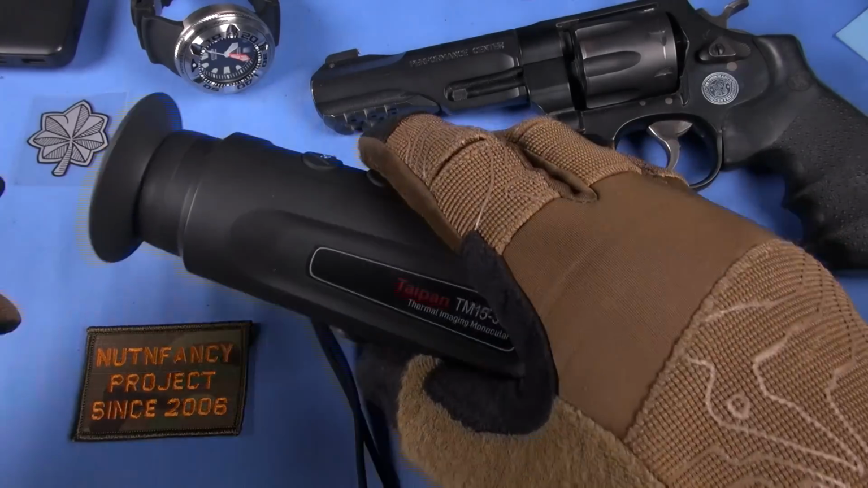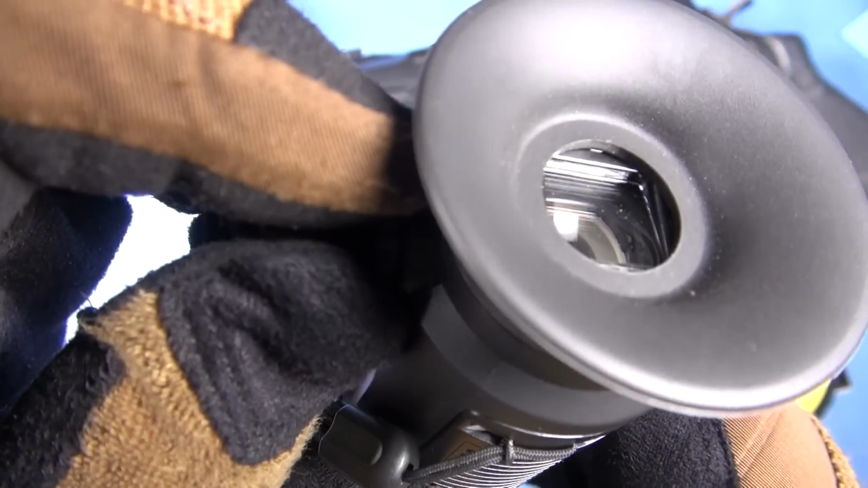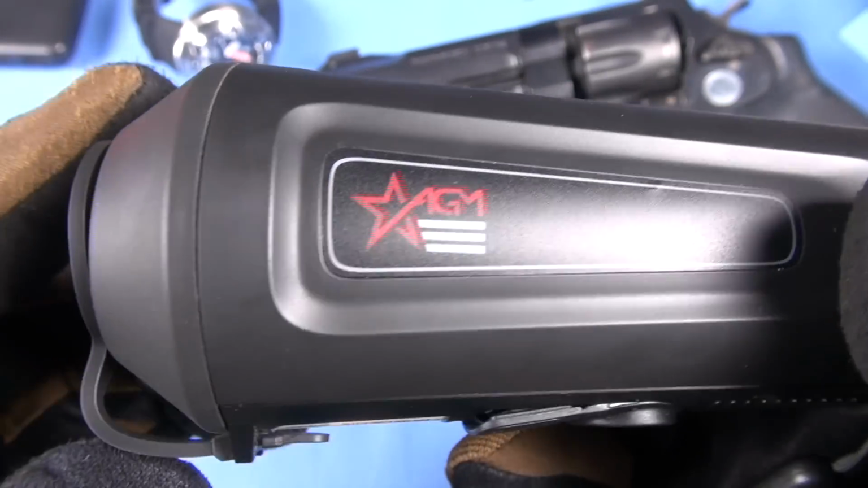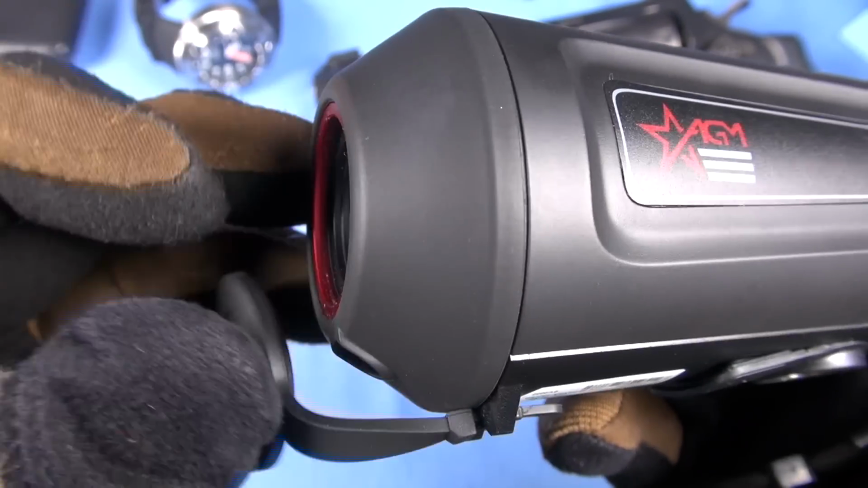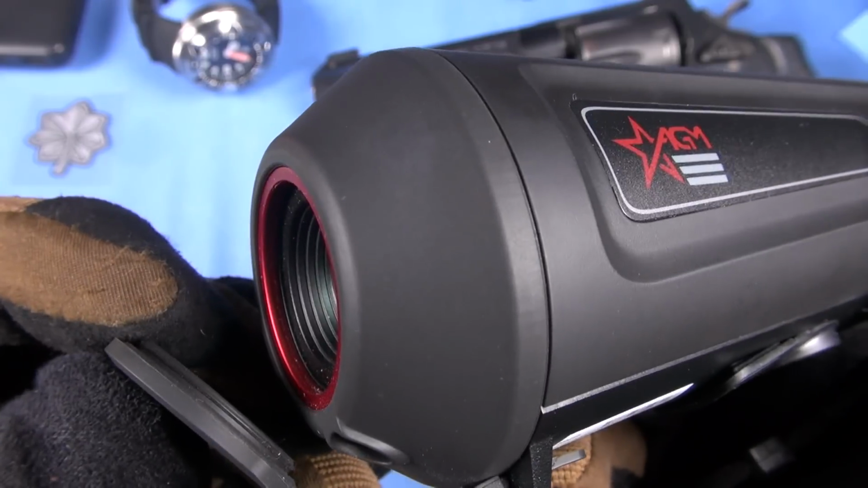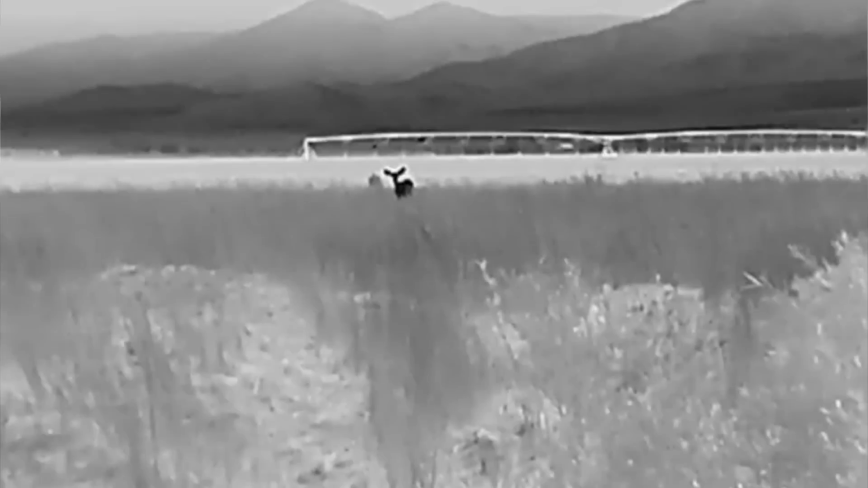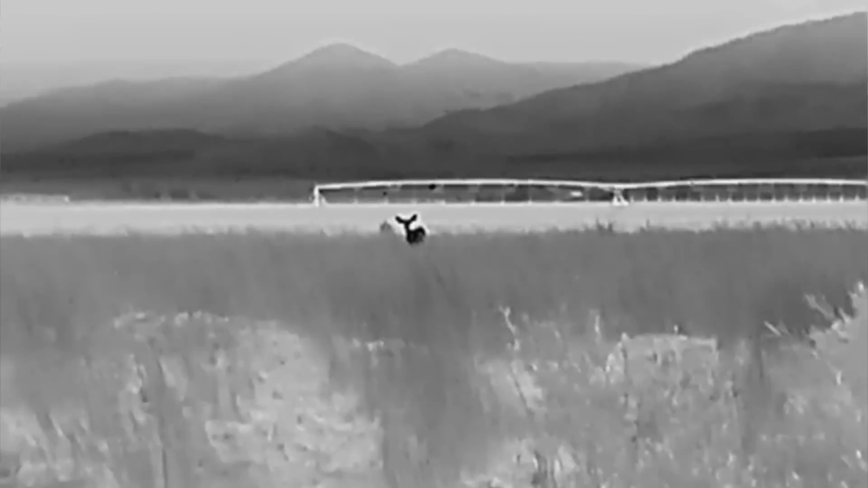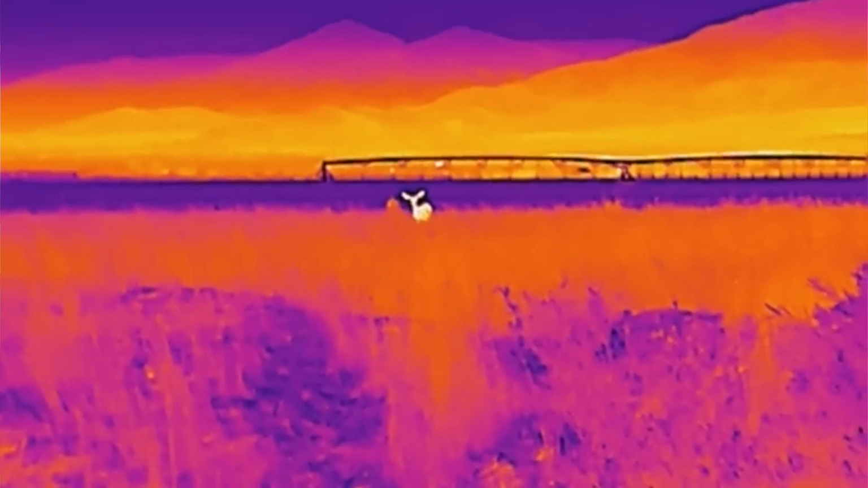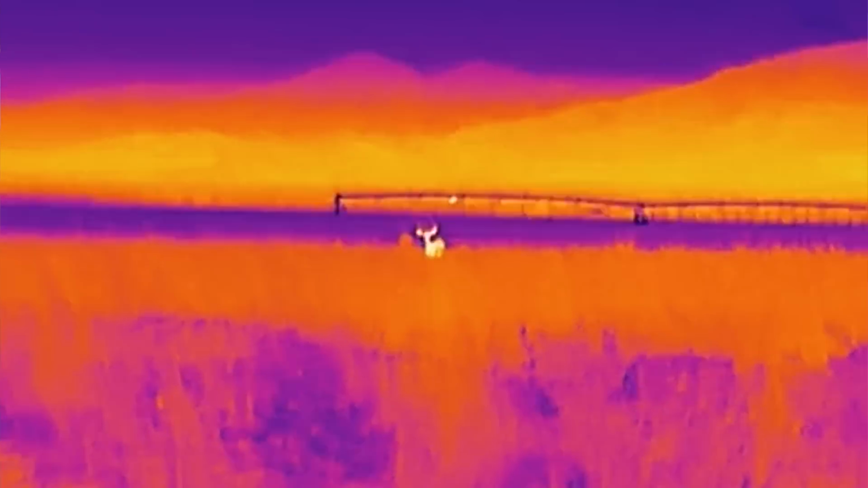You have a focusable diopter in this one, and it's right here. See, now the TM19's upgraded. It's actually a little bit cooler because it has a focusable objective. The TM15 does not. Did I miss it at all? Not really. I found that I got a pretty sharp image with this right here. And I found that this rubber cup was nice and stiff. I mean, well built. Better than the FLIR Breach. The FLIR Breach I thought was a little bit flimsy.